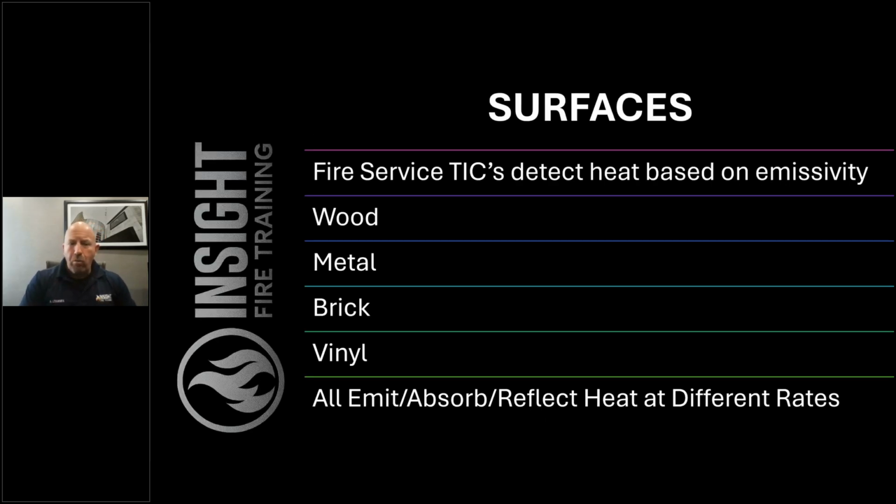These surfaces could be various things, but we're giving you some examples as we move through it. Wood siding, metal, brick, vinyl all emit or absorb or reflect heat at different rates. They hold heat longer. That's based on emissivity and thermal capacitance. Emissivity is the ability of an object to emit, absorb, or reflect heat, numerically between 0 and 1. Thermal capacitance is how long something will actually hold that heat once it's heated up, and how fast that occurs, which is R value in firefighter speak, because we all understand when you insulate your home, R80 is better than R13. The higher the number, the higher its ability to resist heat loss.